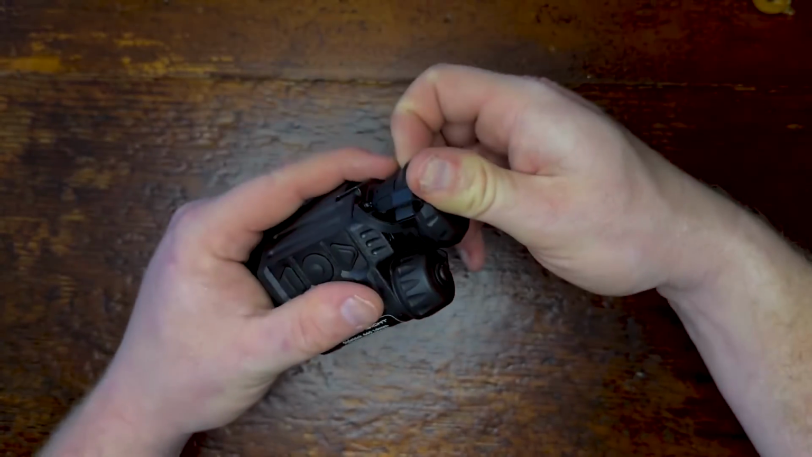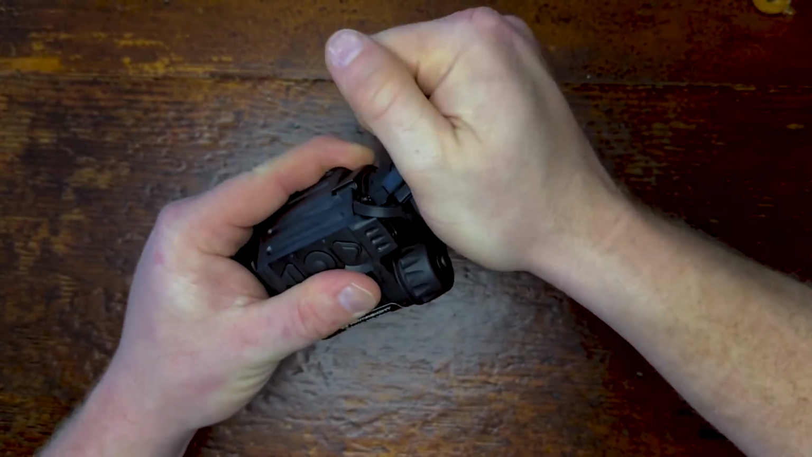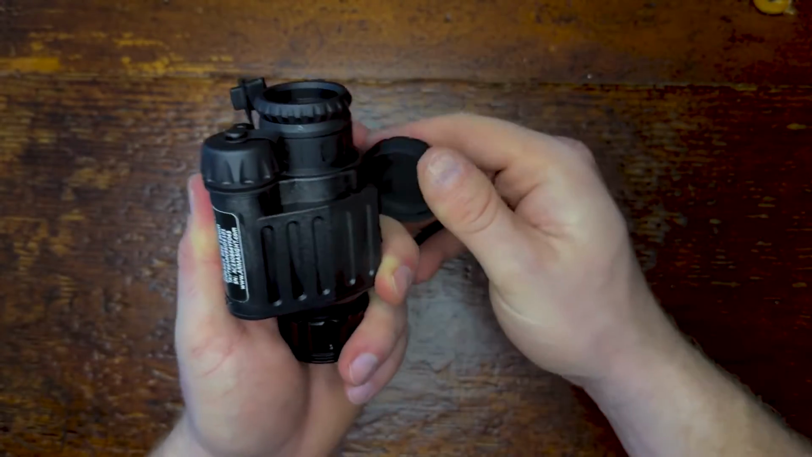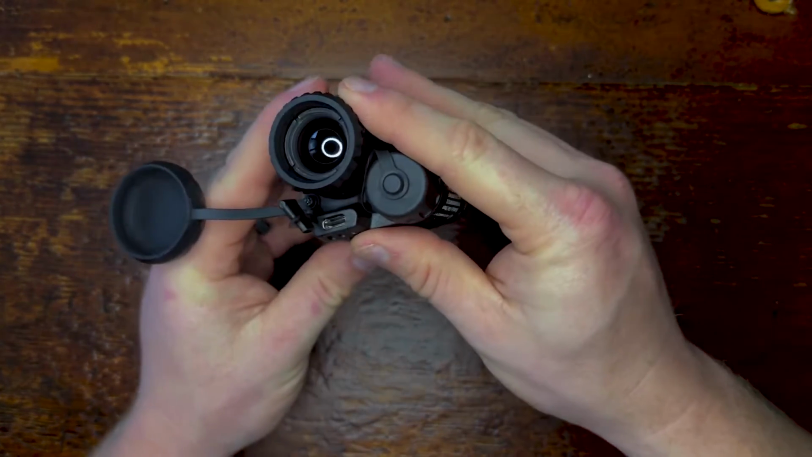Here up front, you can see it's got this really nice rubber lens cap that grips around the lens itself. It's got a notch around the objective lens right there, and it fits into it nicely, protecting the front lens aperture so that it doesn't get damaged at all.